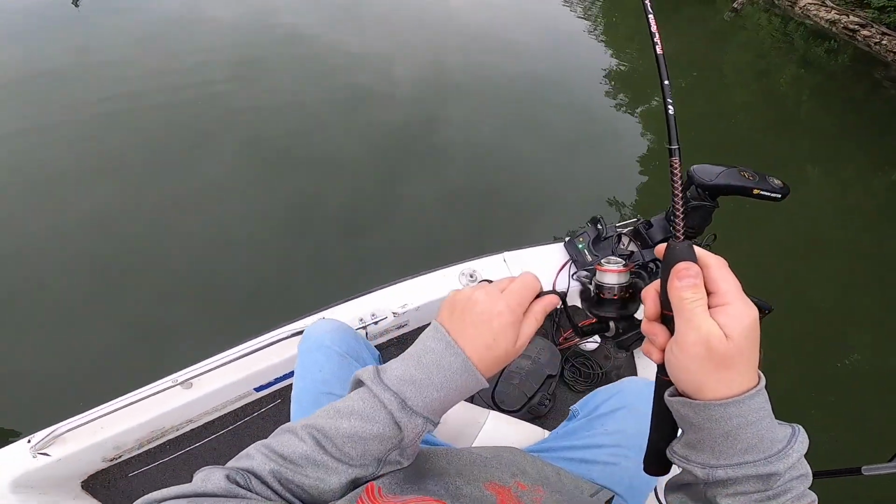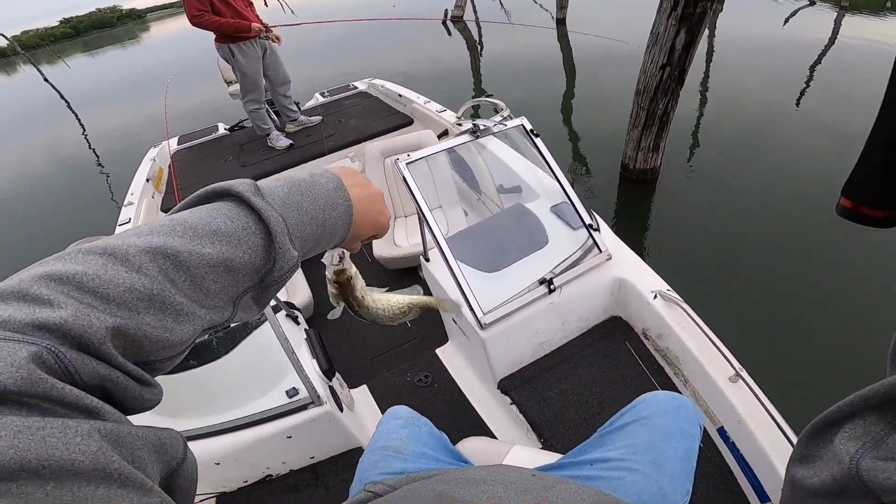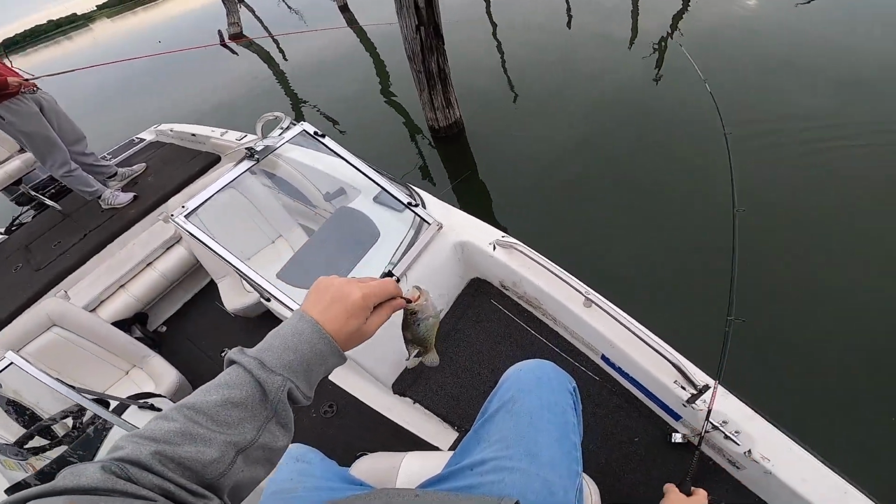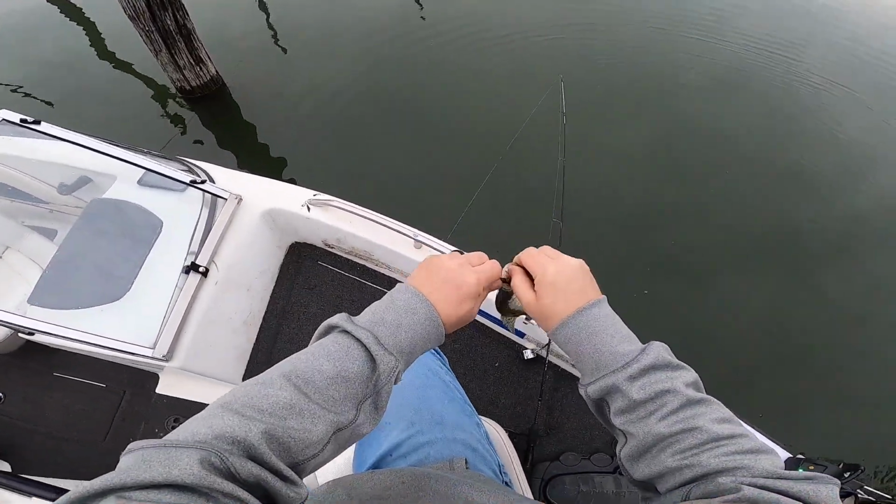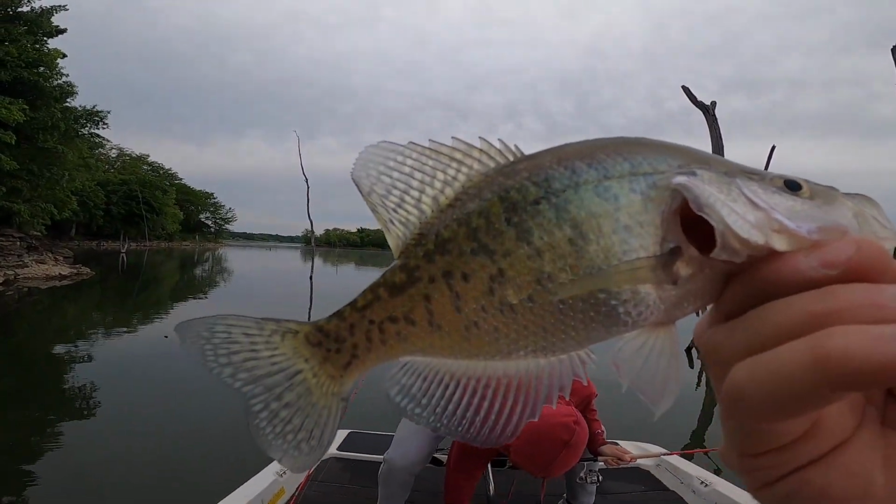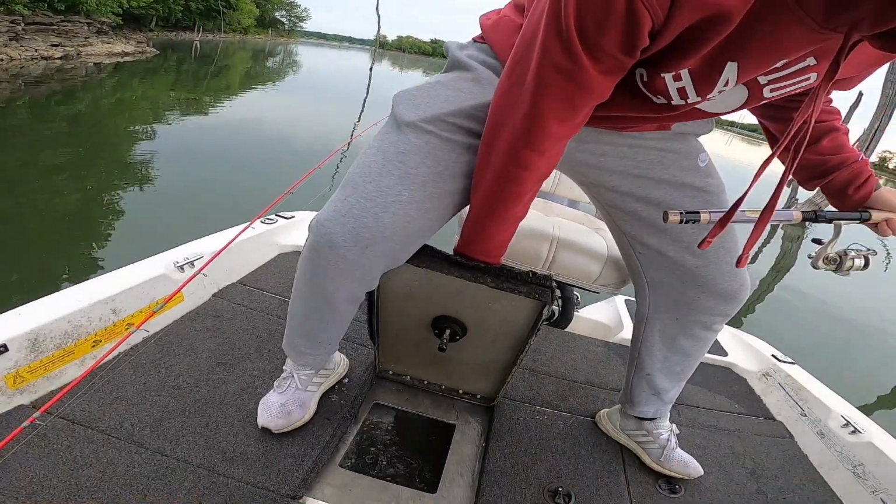Got him. Boom. They're not big fish, man, but they're fish. Yeah, and that's the thing, man. I caught some nice 13s and stuff in here last year, so even though these aren't big, I just want some eaters. These are good eaters here, so we'll find some nice ones eventually. We'll put them in here for dinner.